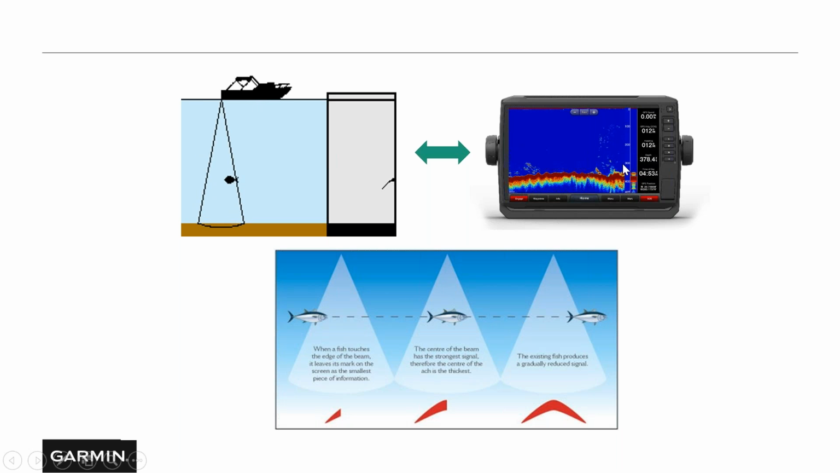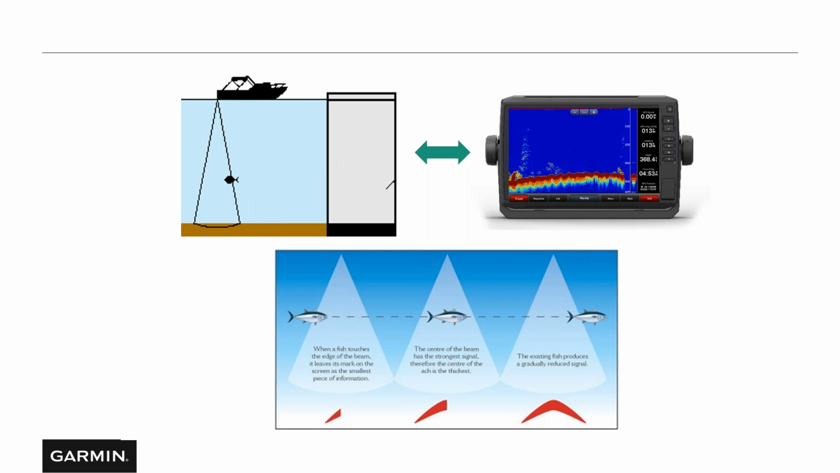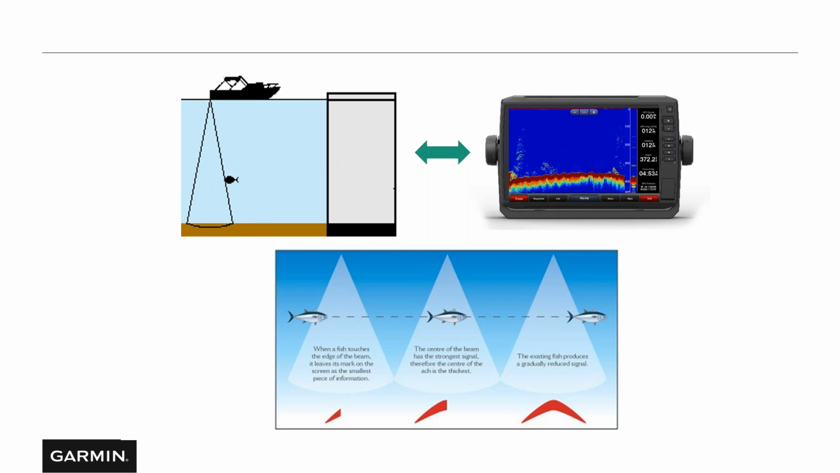So what do we see on a sonar right here? We see the tail end of that fish. That's telling me that fish has already gone through our sonar cone. Remember earlier we were talking about that sonar cone: if I'm in 30 feet of water, I could be looking at a 20-foot span across the bottom. What I see on the screen, sometimes those fish are not directly below the boat. They're outside the boat, outside of that cone angle. So you may have to hunt for them.